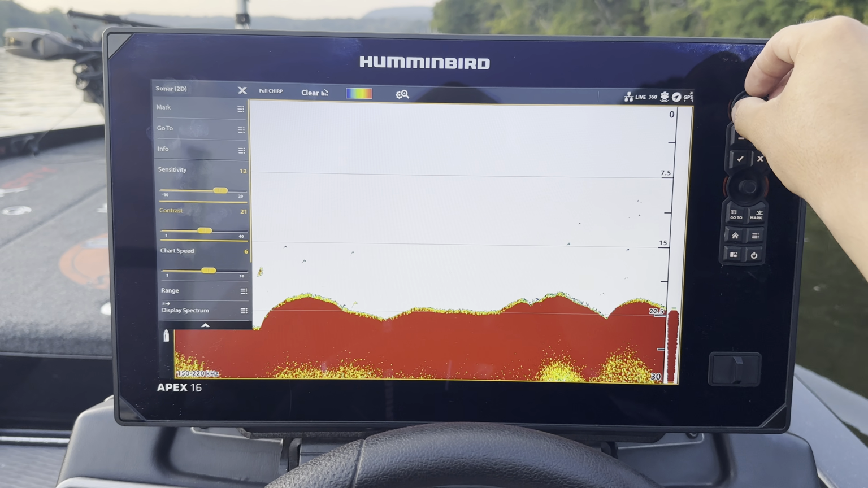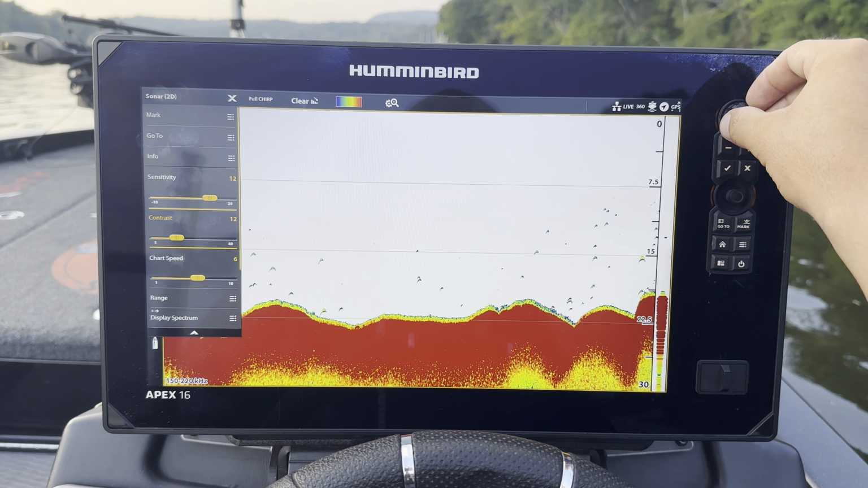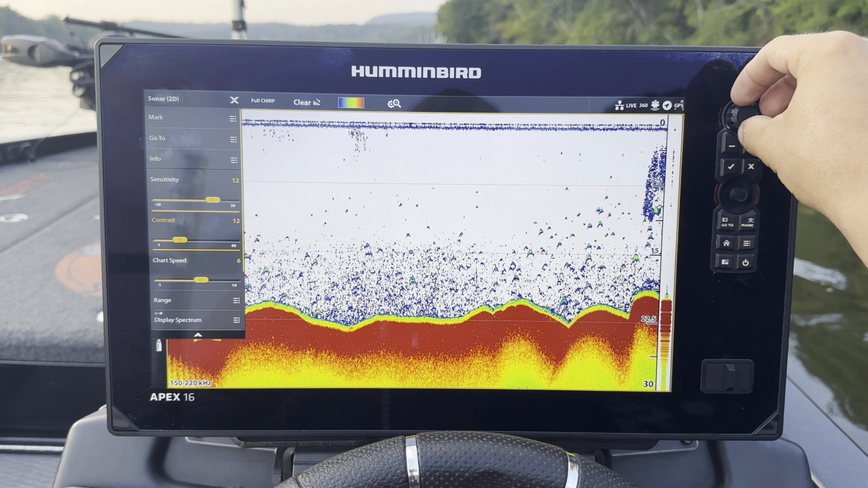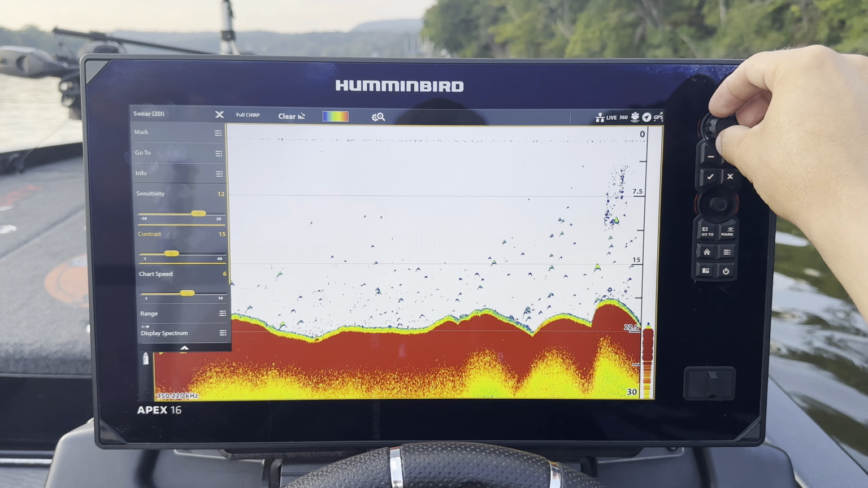The less contrast, the more colors you're gonna see. So as I bring that down, you'll start to see those colors start to come in. But again, if you go too far down, you start getting too much detail. So you're just looking for that healthy balance.